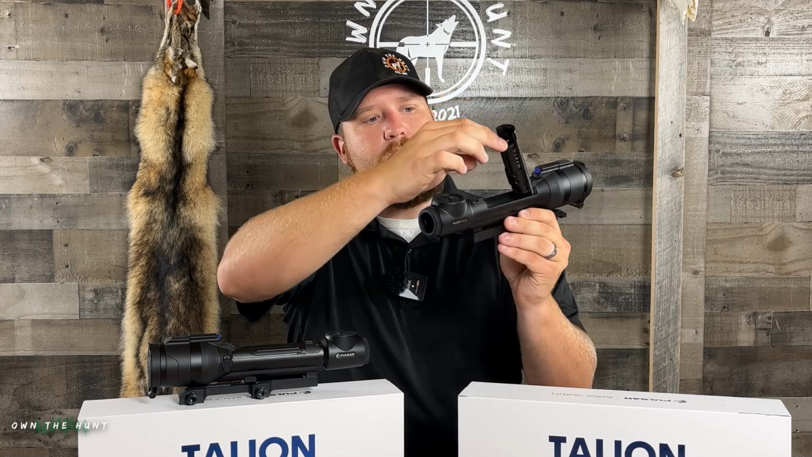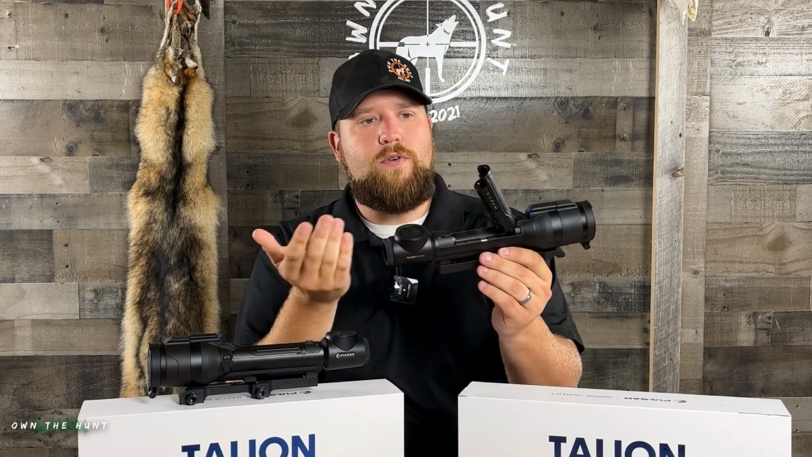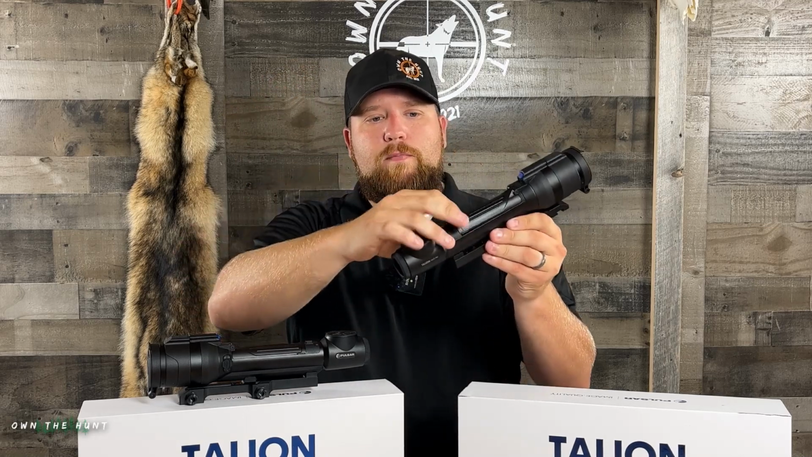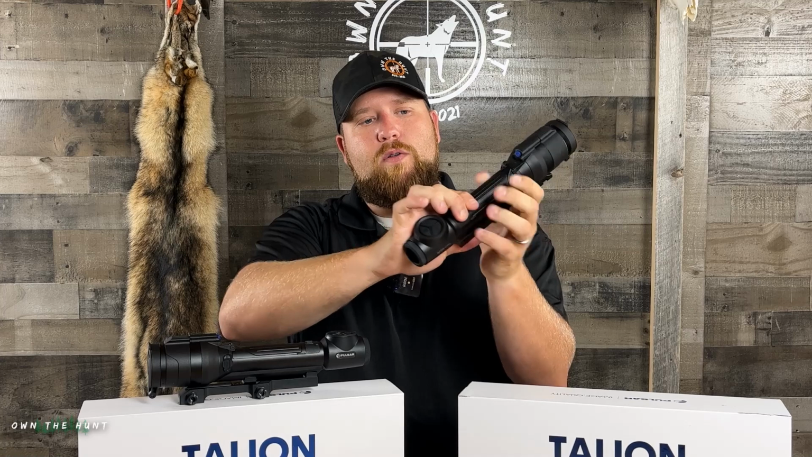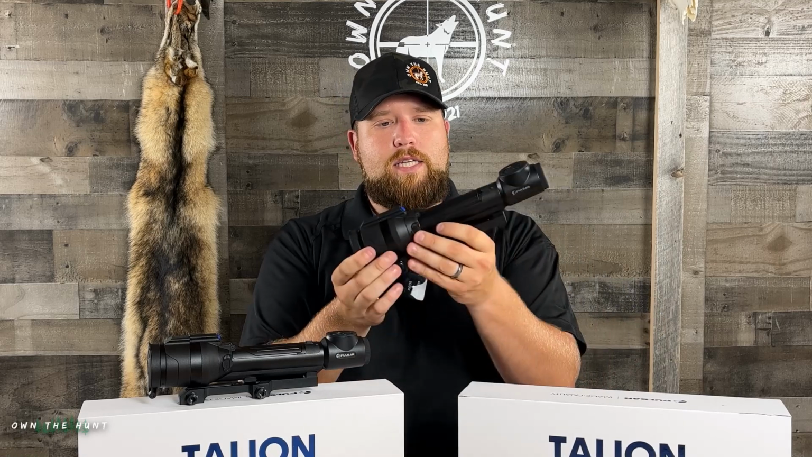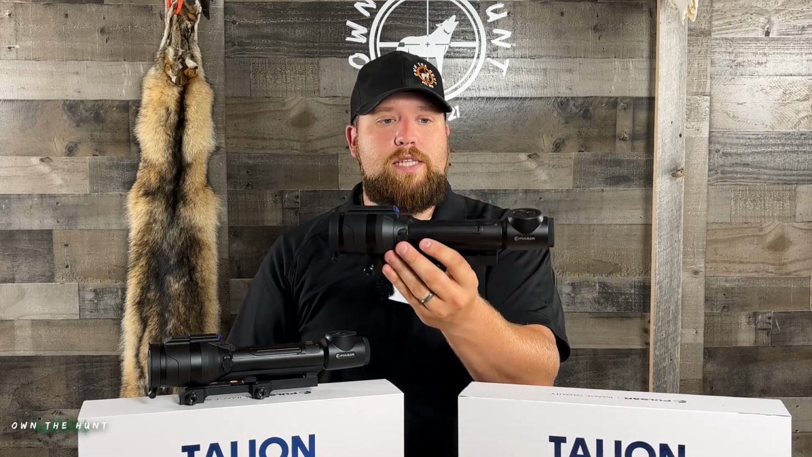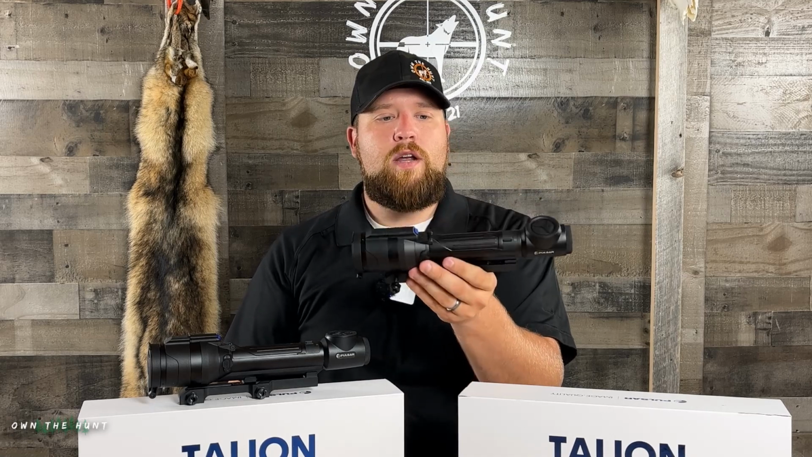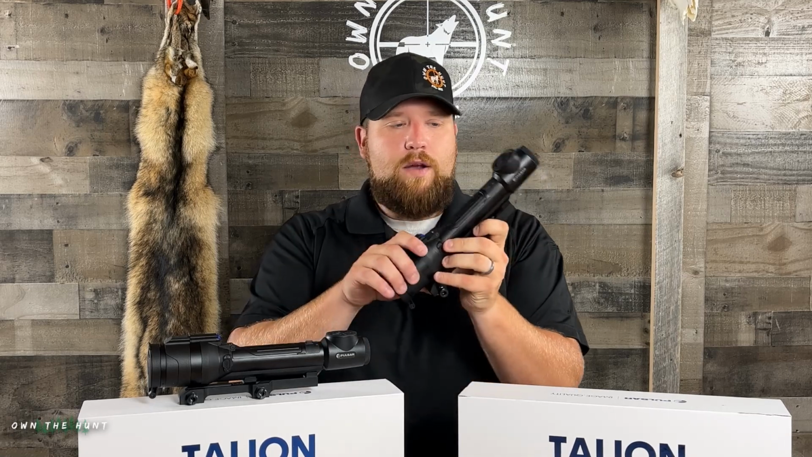You slide the battery down in, and it can't go too far. It'll stop. Then you close this battery door and slide that lever over while holding the door shut. This is obviously easier if it's attached to your shooting platform, but essentially that's it. Super easy and quick battery changes in the field, at home, wherever. Battery swaps are easy. Really like that.